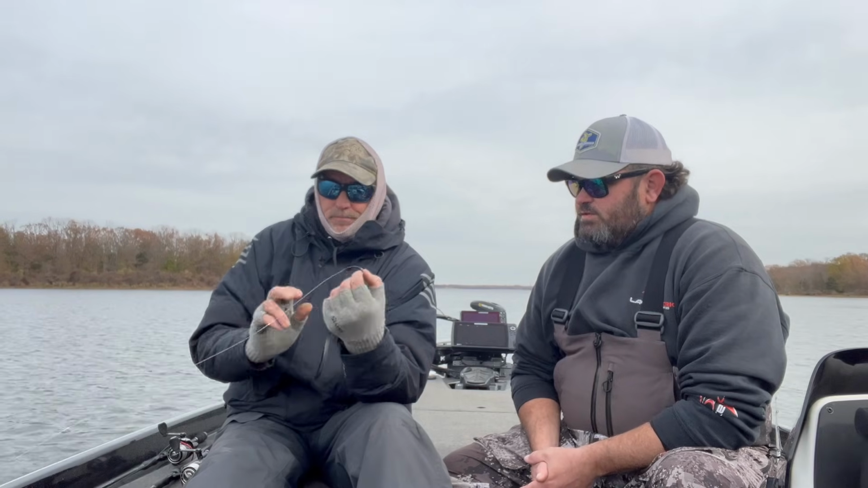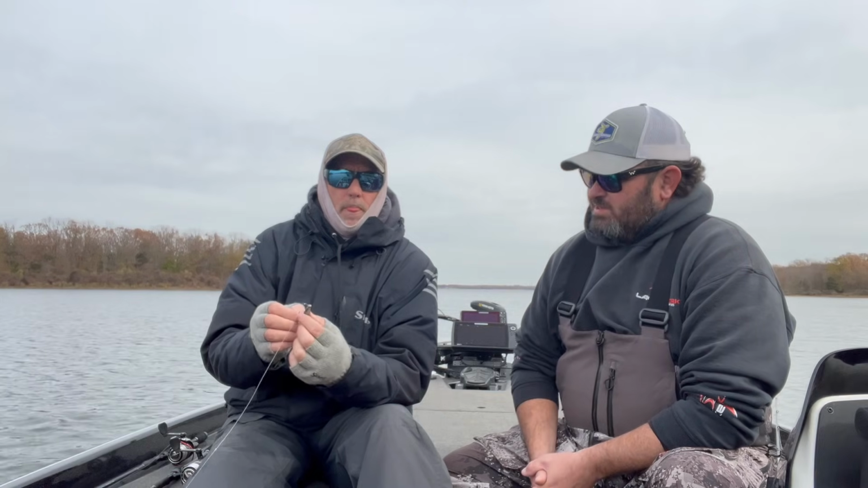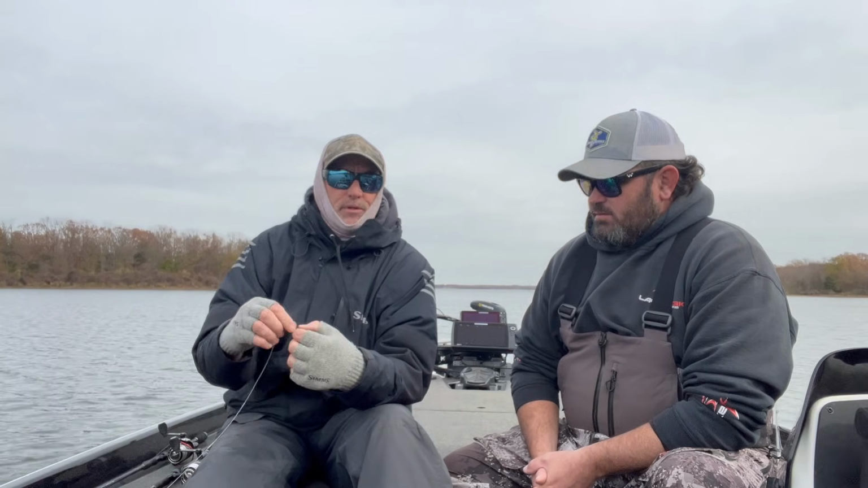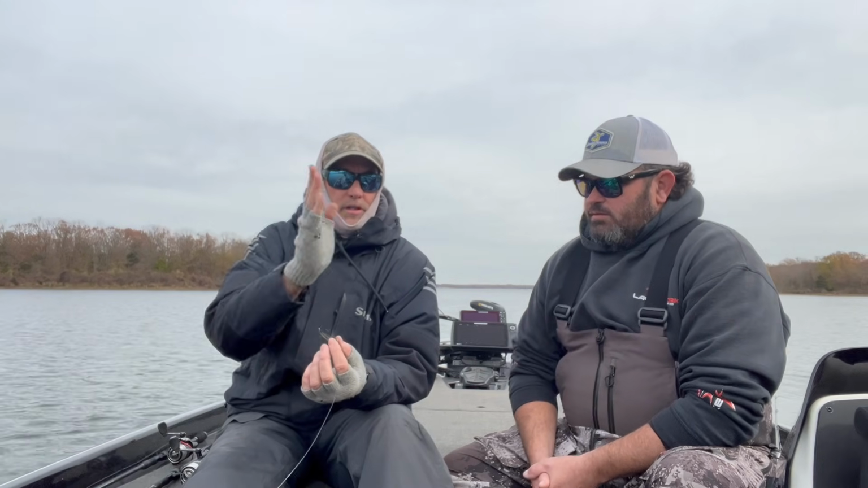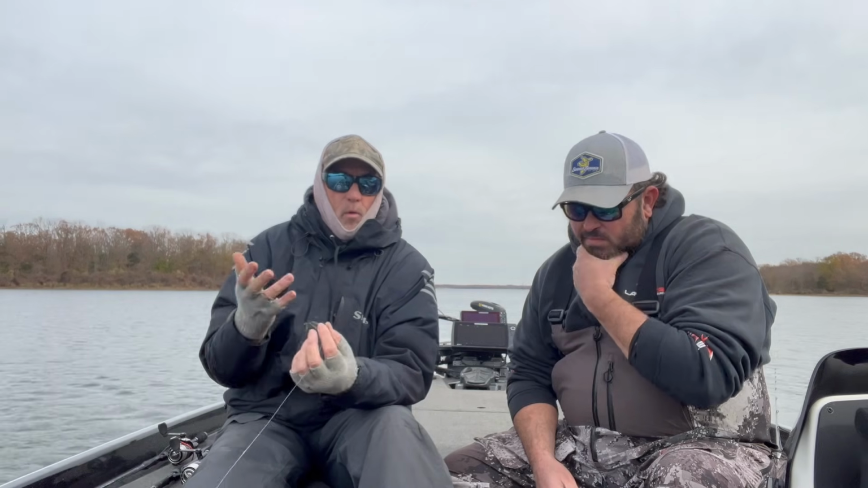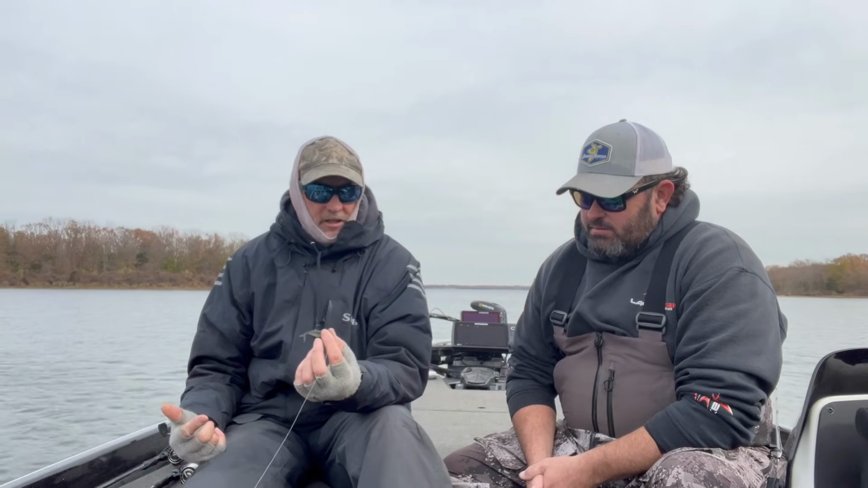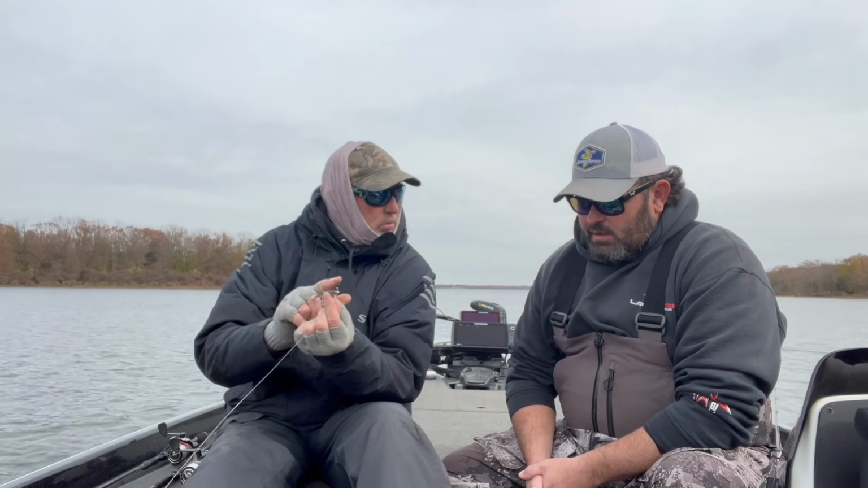So would you say that you find yourself wanting to use the round head more than the darter head with scope these days? 99% of the time. Gotcha. So the round is usually the go-to because they're on that cover, and I want that bait to come out off that cover, and potentially that fish comes out and gets it. Open water, again, it's the spiraling in that open water that gets their attention. I need that control, and that's what's important.